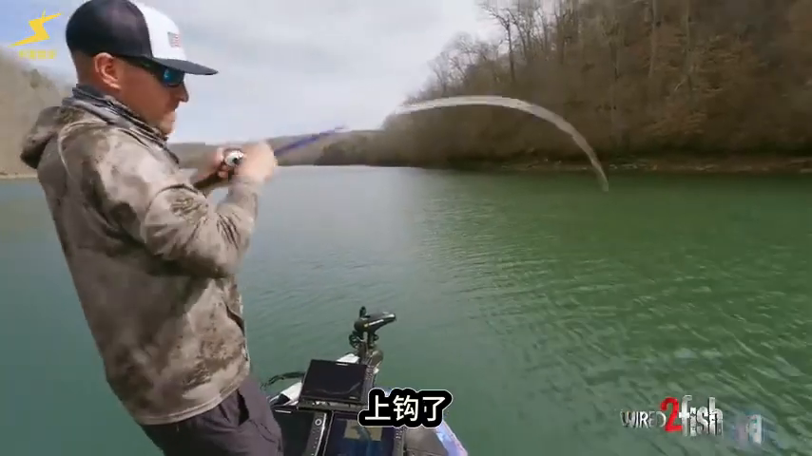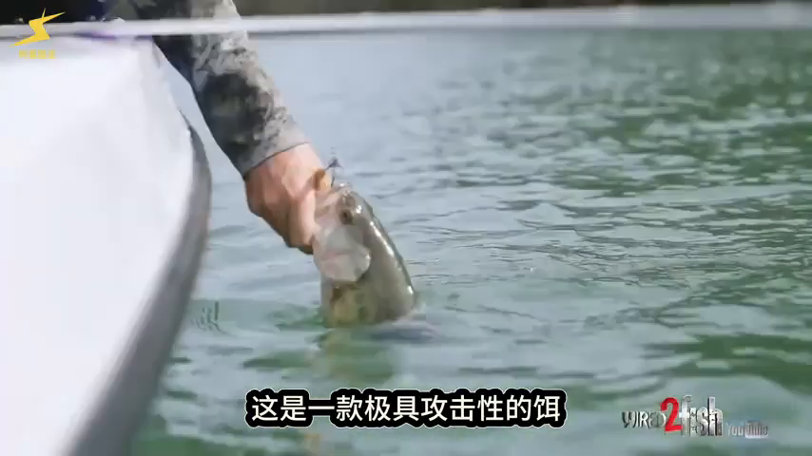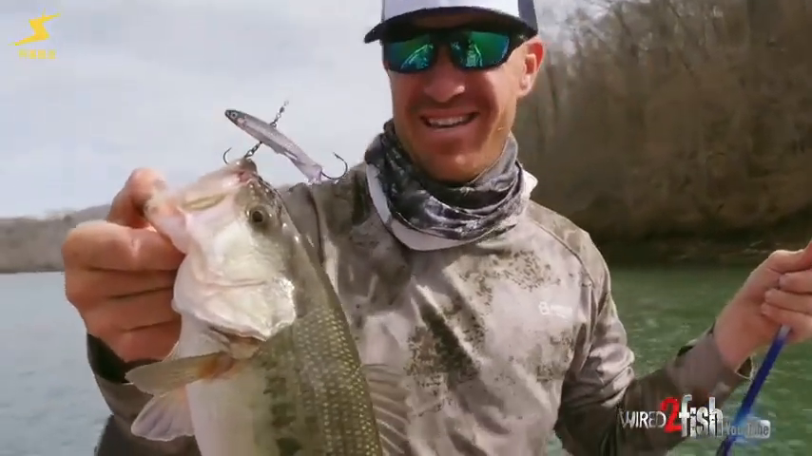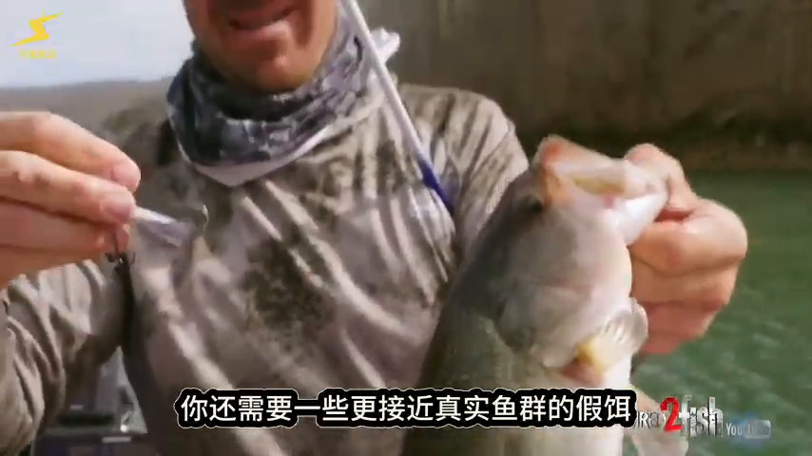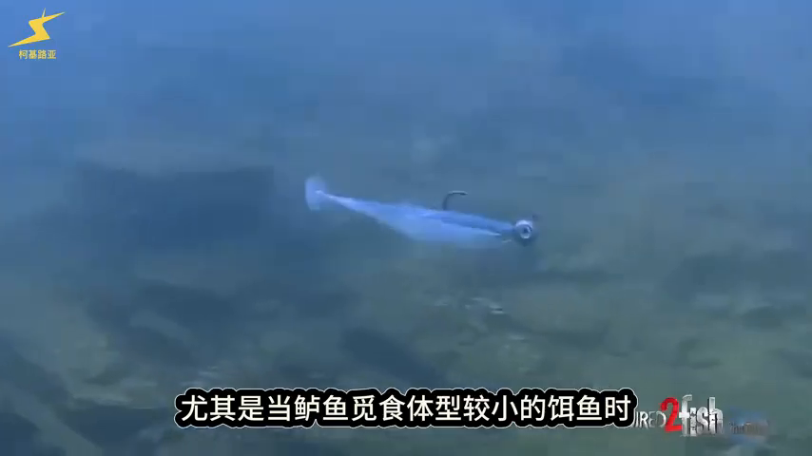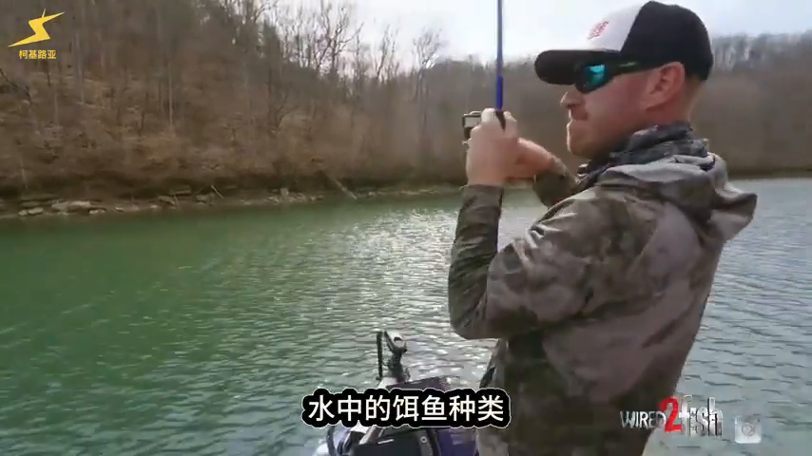There he is, big. A Jigging Rap is a great bait to generate strikes when maybe they don't want to bite. When those suckers are deep, that Jigging Rap Mag is a bad dude. Unreal. Then of course you want something lifelike, like a smaller swimbait, which is always a choice of mine, especially when the fish are feeding on smaller bait. You want to try to match the forage they're really feeding on.